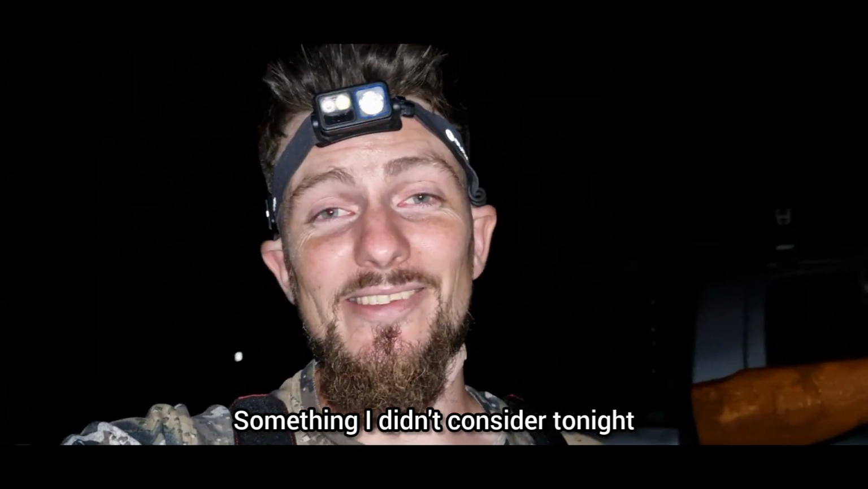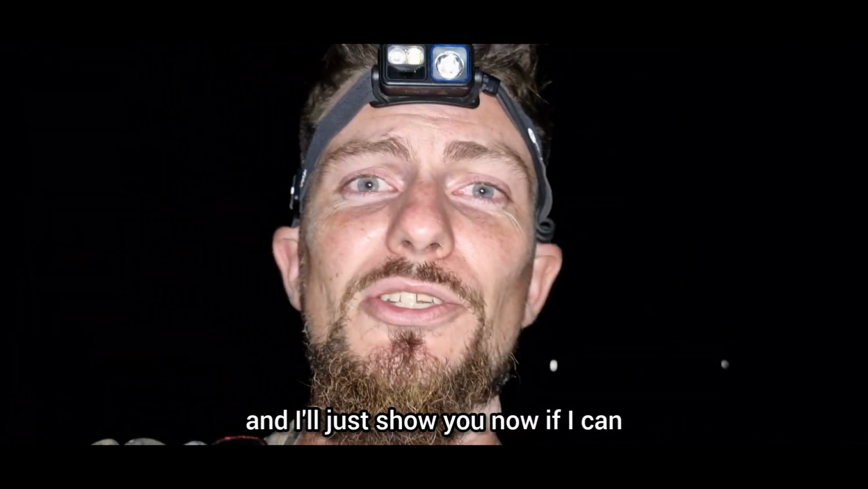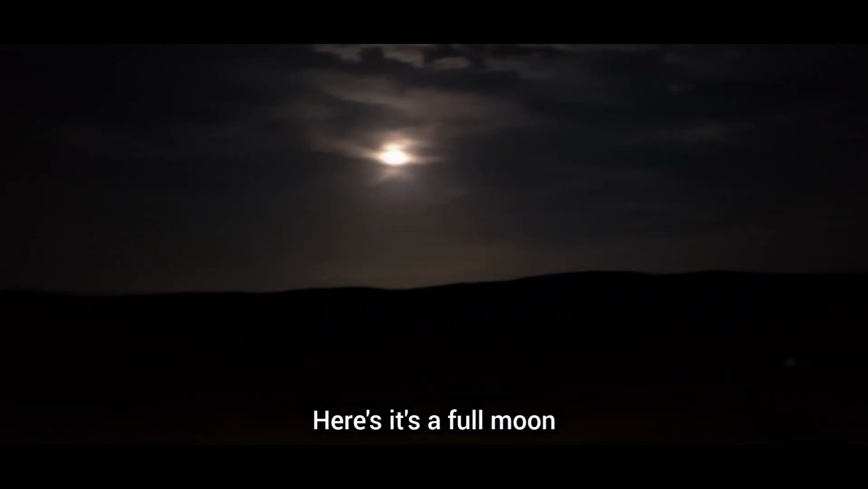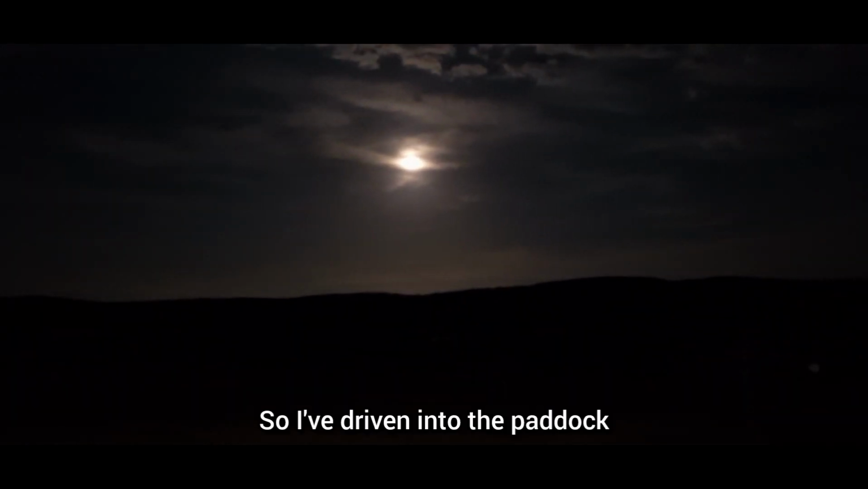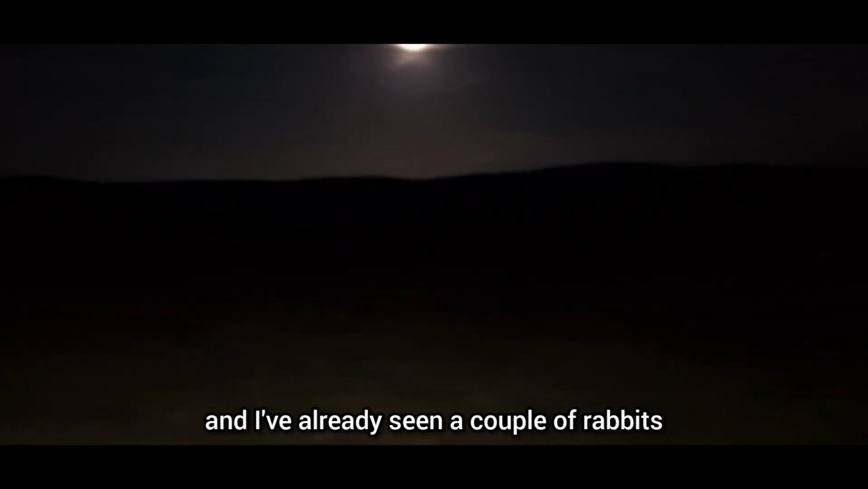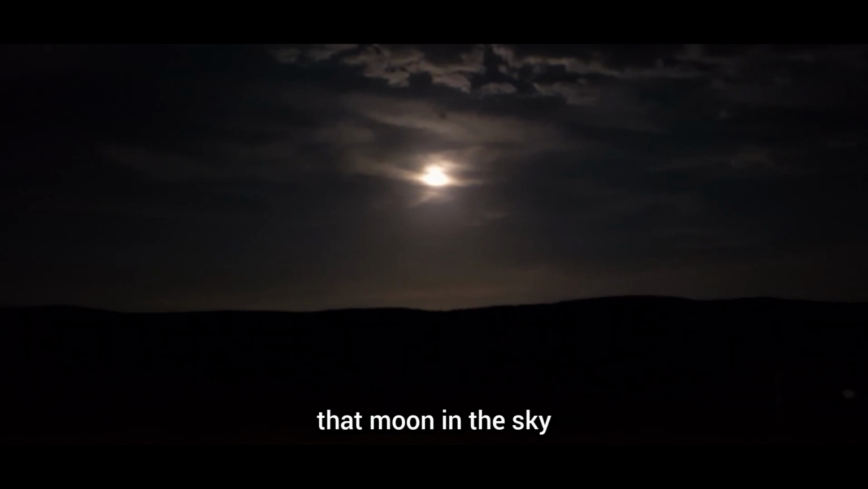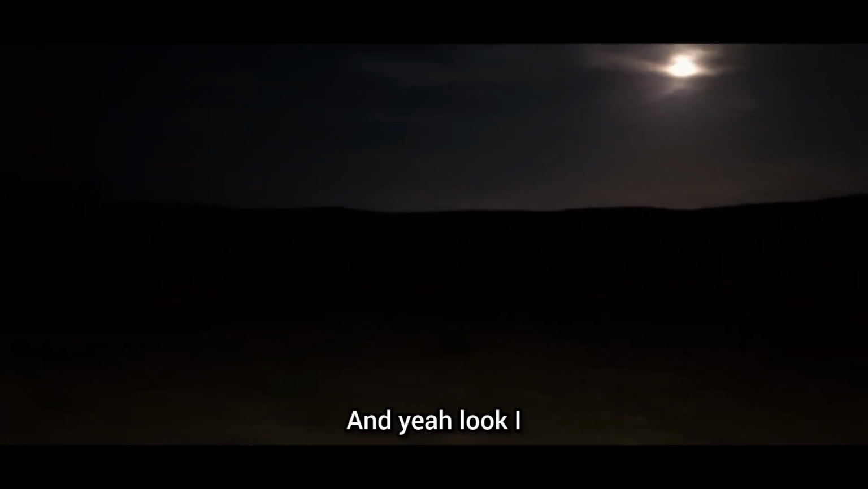Something I didn't consider tonight, and I'll just show you now if I can. Here's the full moon. So I've driven into the paddock and I've already seen a couple of rabbits run through the gates just here, but you can see just how bright it is from that moon in the sky.